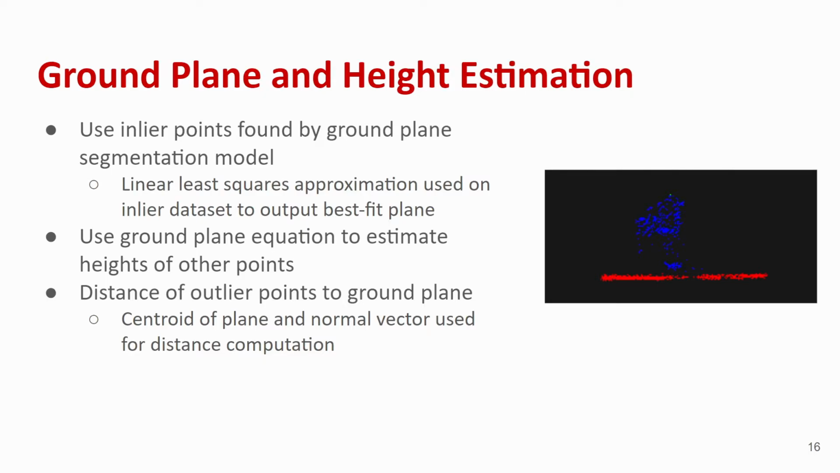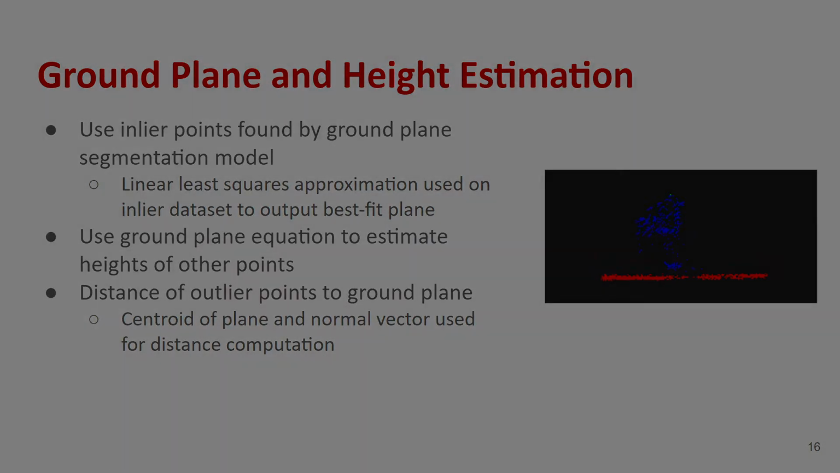For example, in the image on the right, all of the red points are passed into the linear least squares approximation algorithm to find a normal vector of the plane. Then all of the blue points are used to find the distance to the ground plane. This distance is the height estimation.